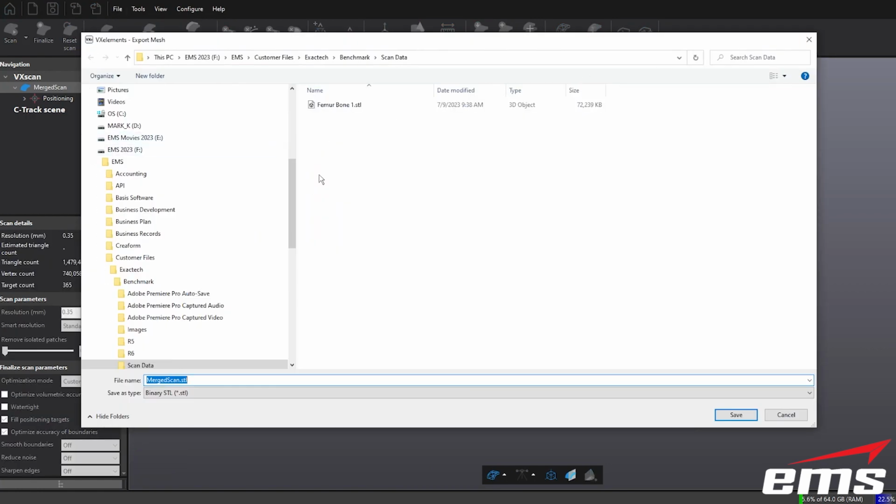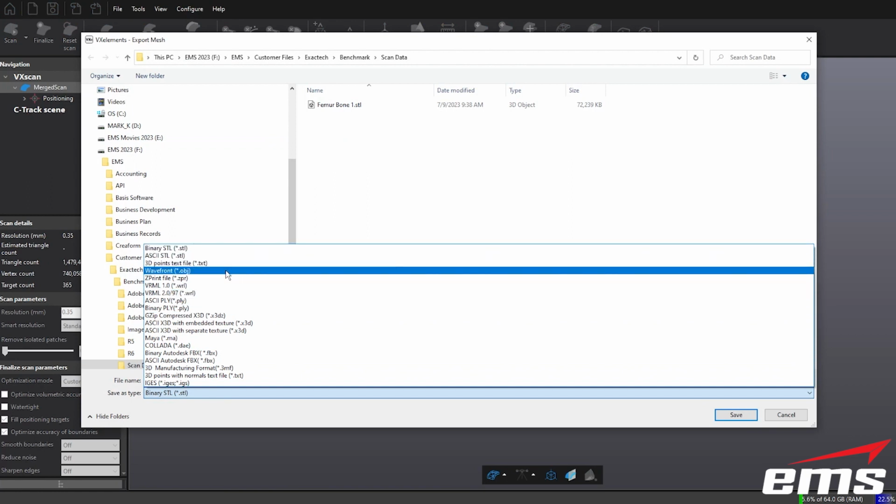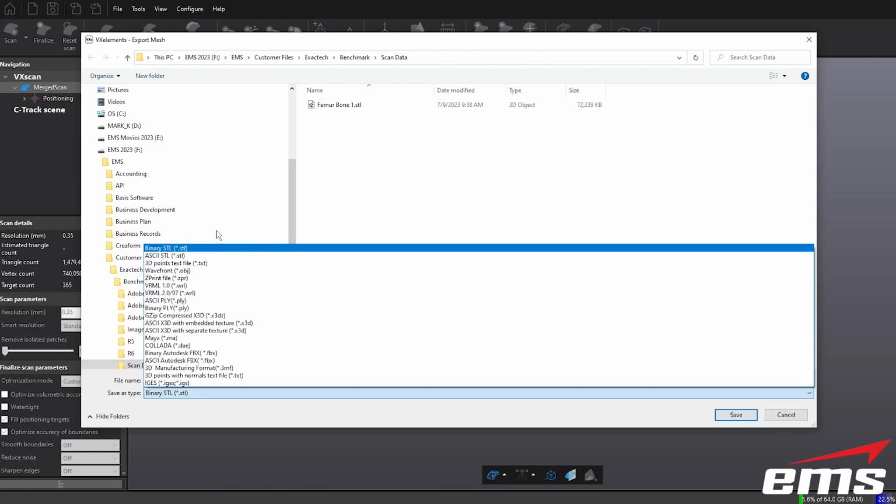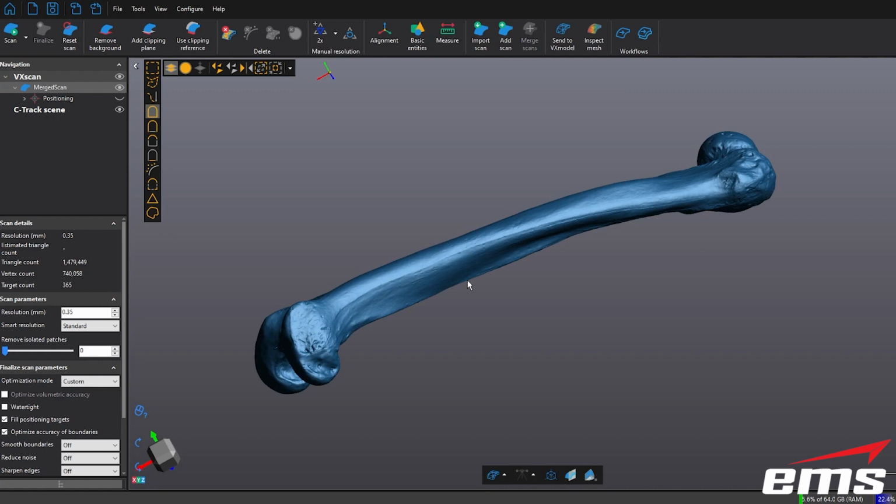So you have a few different formats you can use. I mean, the most common is STL, but you can do OBJ and some others. These are all mesh formats, basically polygon meshes. So we'll go ahead and save it out, and that's it. We can also save the session file. That's kind of your raw Creaform file.